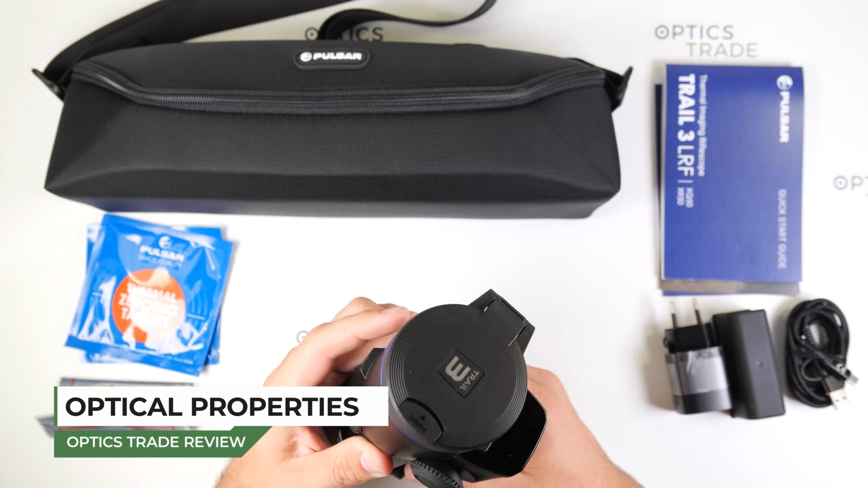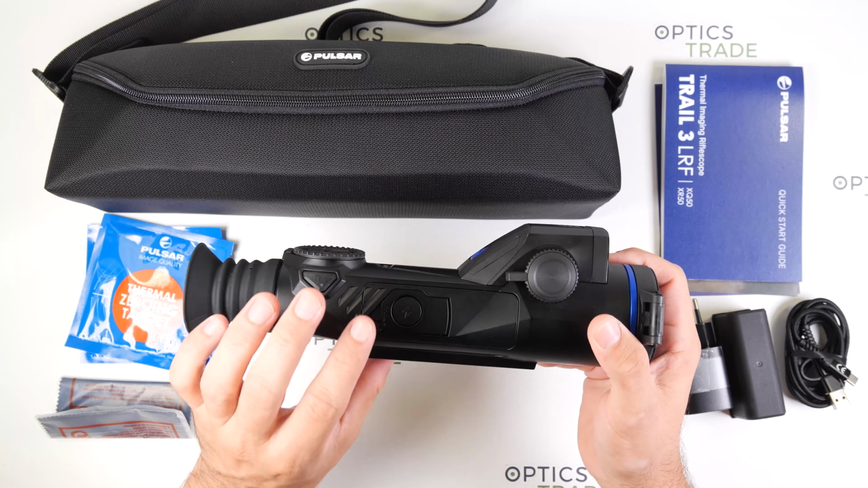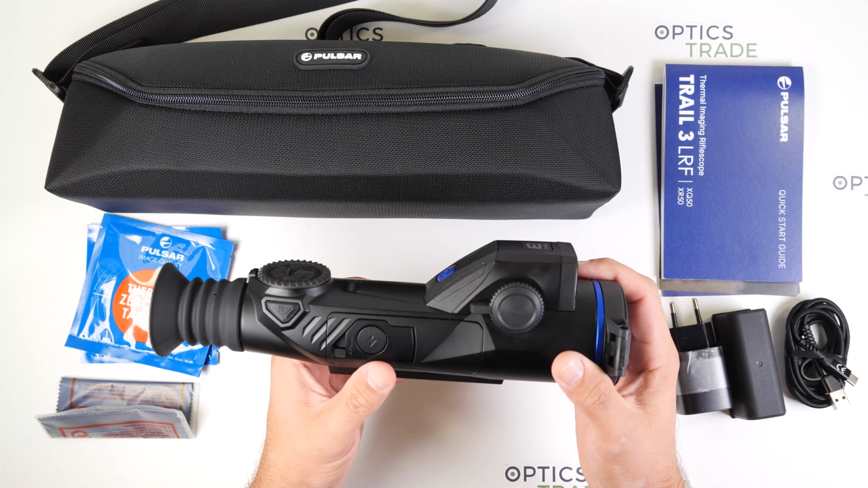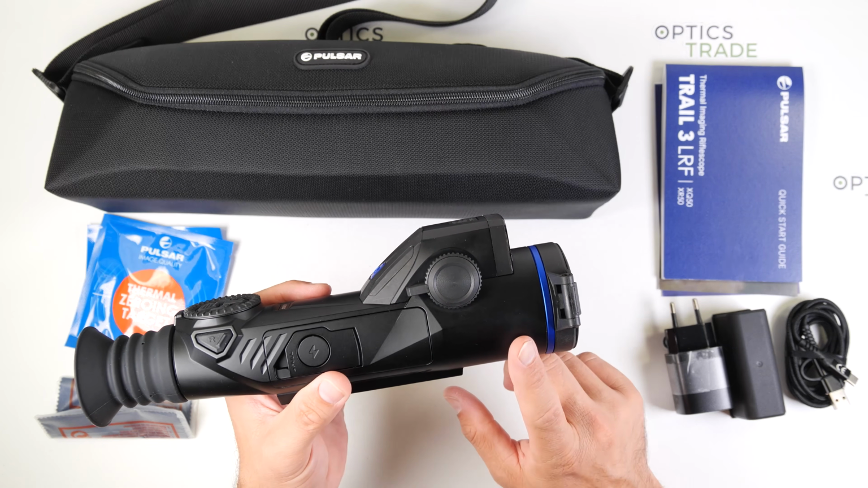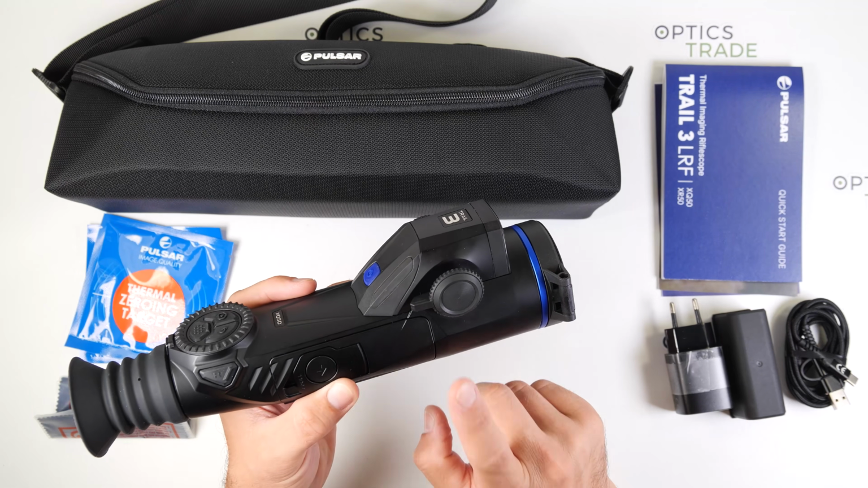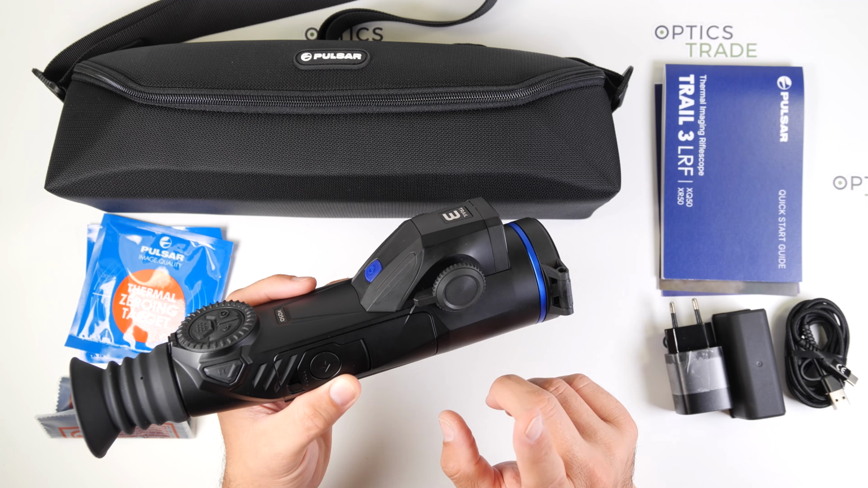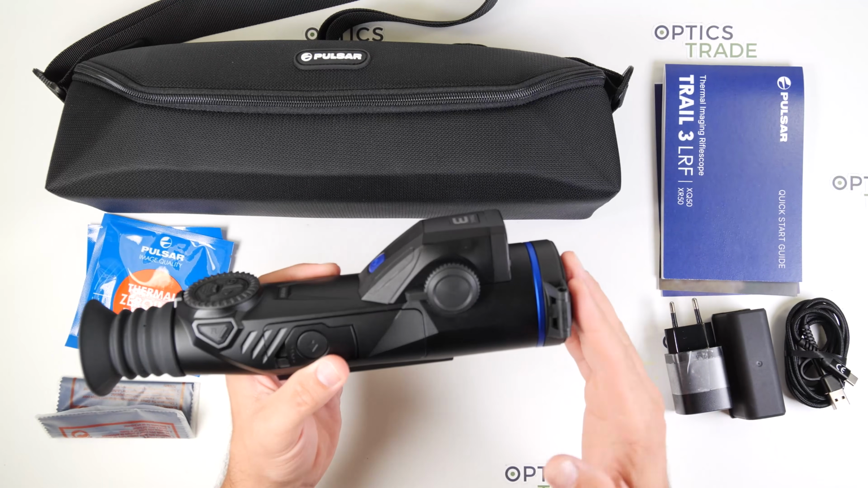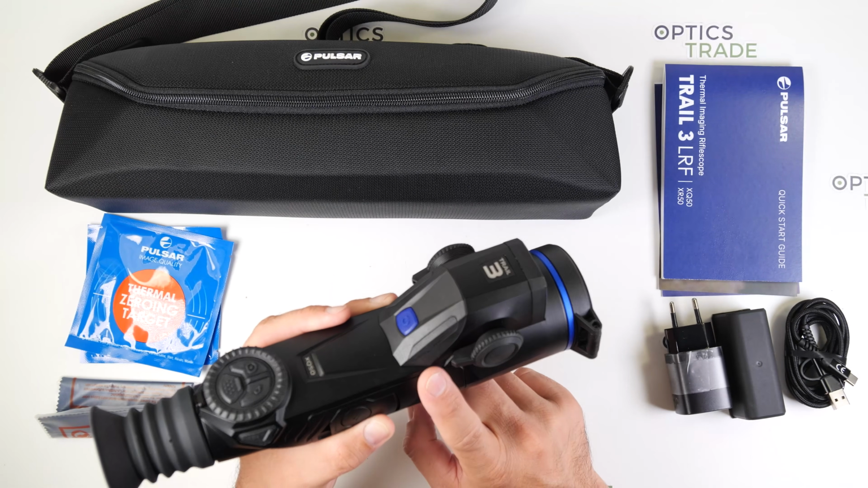Although both riflescopes use the same 50mm f1.0 objective lens, the different thermal sensor results in noticeable differences in optical performance. The XR50 offers a base magnification of 3 times, which can be digitally increased up to 24x, while the XQ50 starts with 3.5x and can be zoomed up to 14x. The XR50 also benefits from a longer detection range of up to 2,300 meters compared to 1,800 meters on the XQ50.